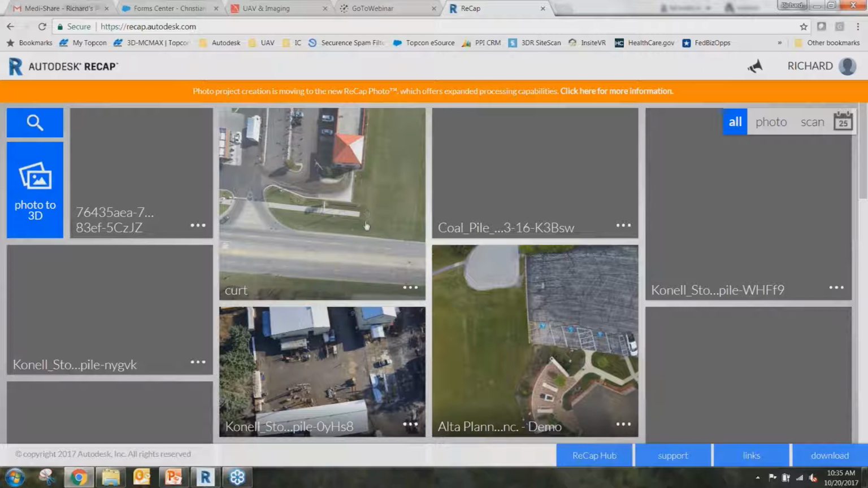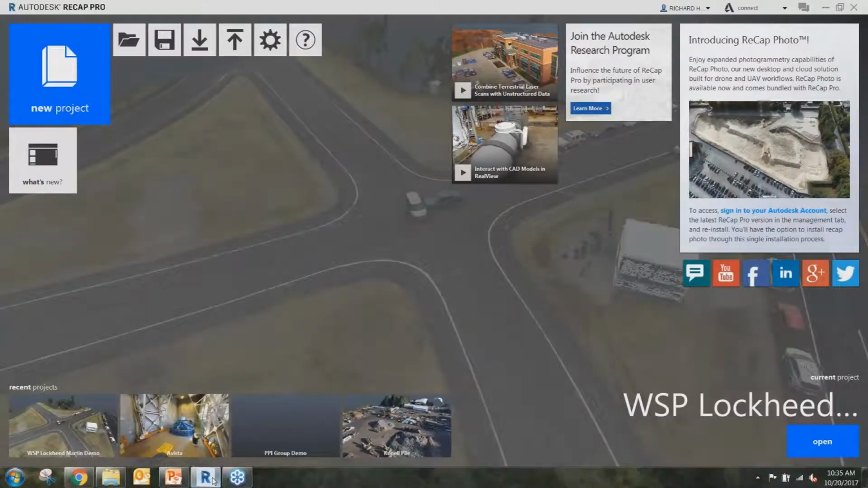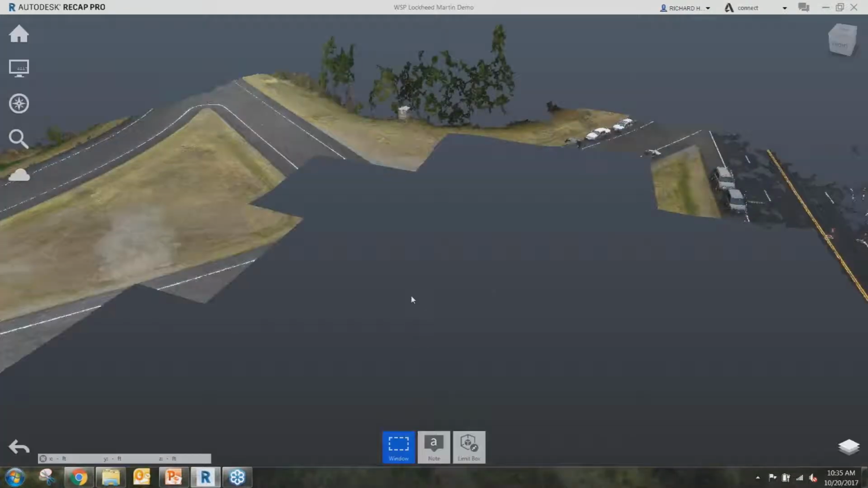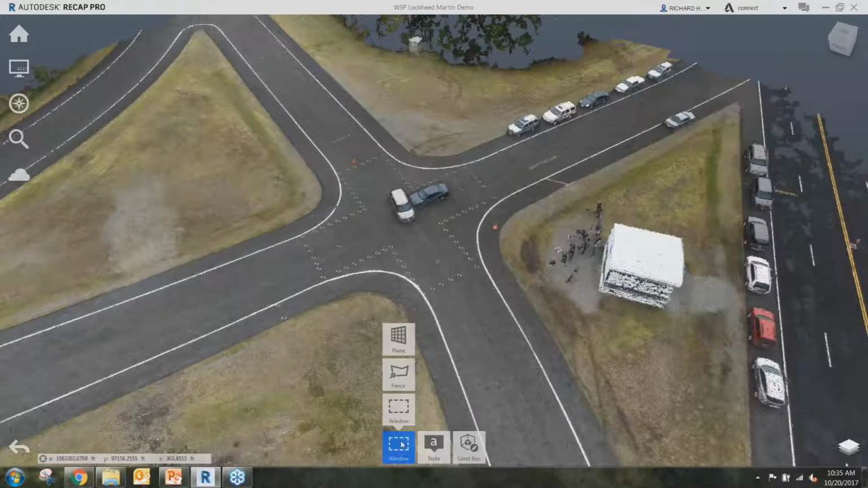Whether it's a drone or a UAV or individual images with your camera, either one of those works well within the software. Once it's done, you download your RCS or your RCP, and then you can open that up with any Autodesk product, or you can bring it into ReCap 360 Pro, just like this data set was.